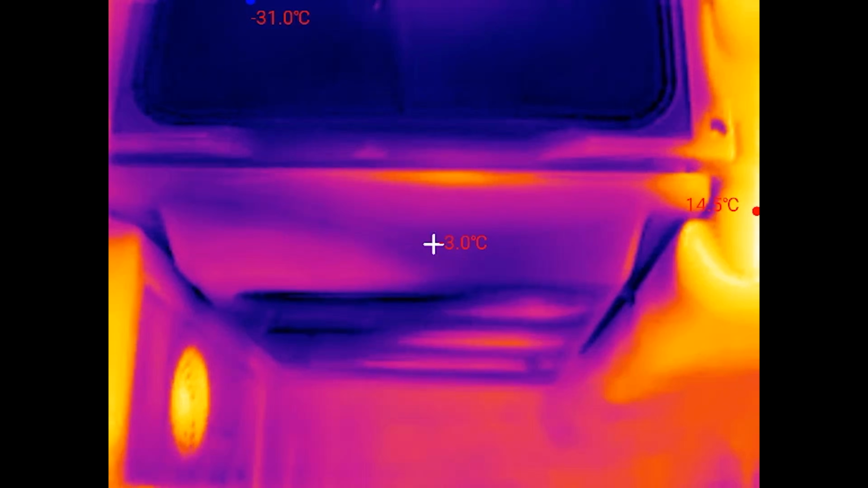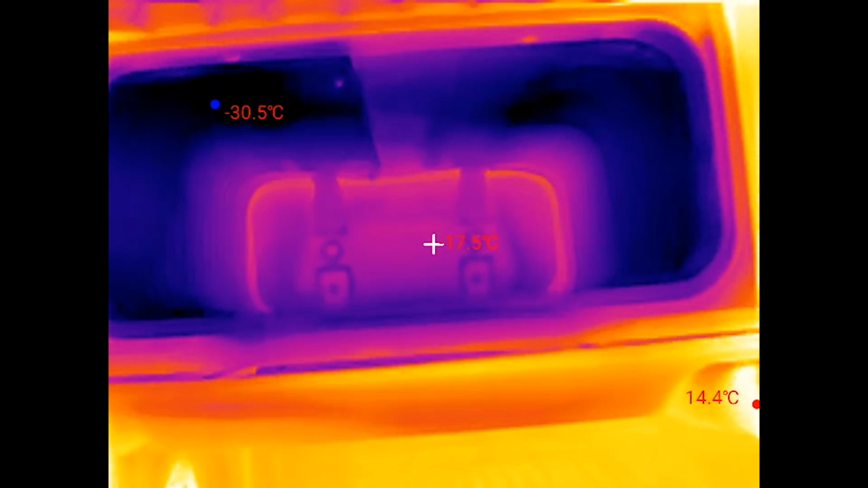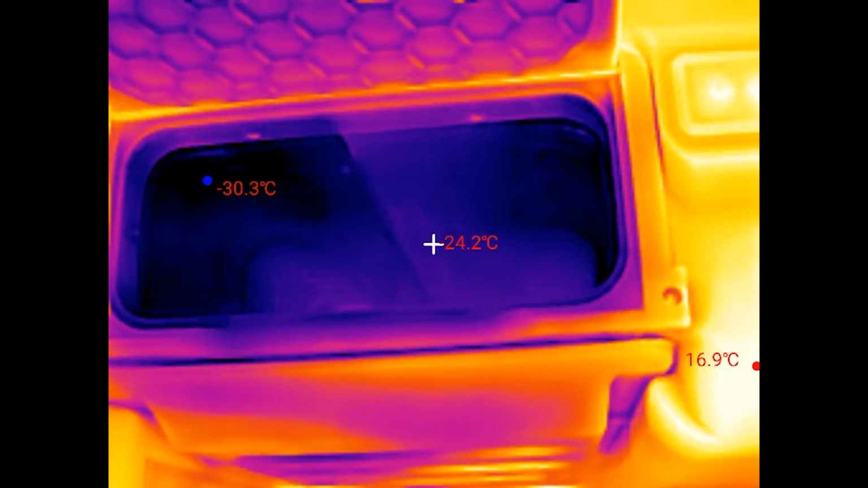The upright does, however, have a very tidy little trick. A dedicated freezer compartment that gets incredibly cold. The freezer measured a crazy negative 30 degrees Celsius at its coolest and minus 12 degrees at its warmest, which is incredibly cold. So for your drinks, you can just throw that into the freezer for a few minutes, let it get ice cold without freezing the rest of your food, and then have an ice cold beer.